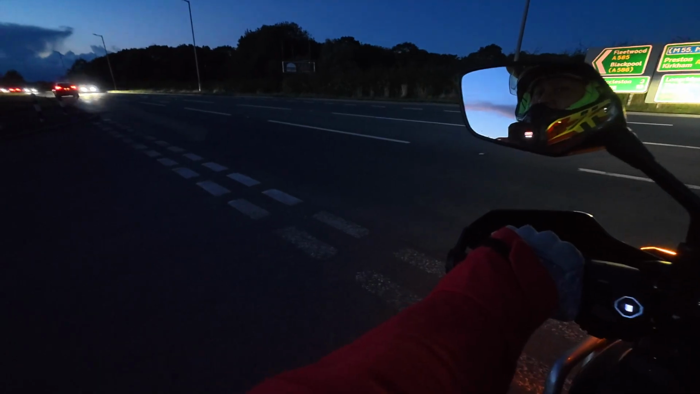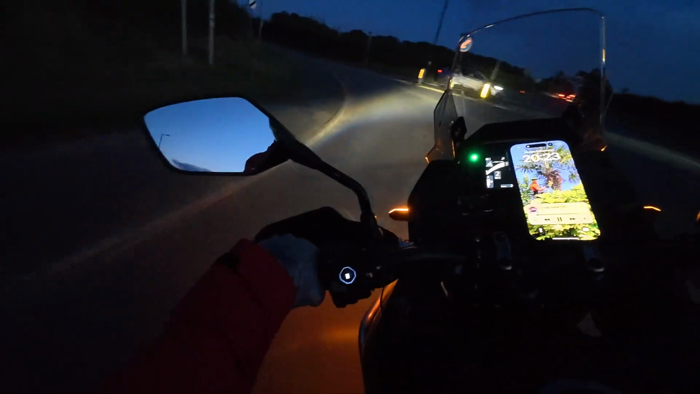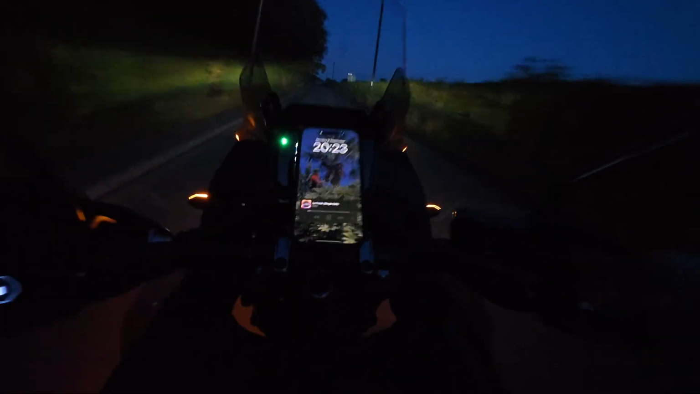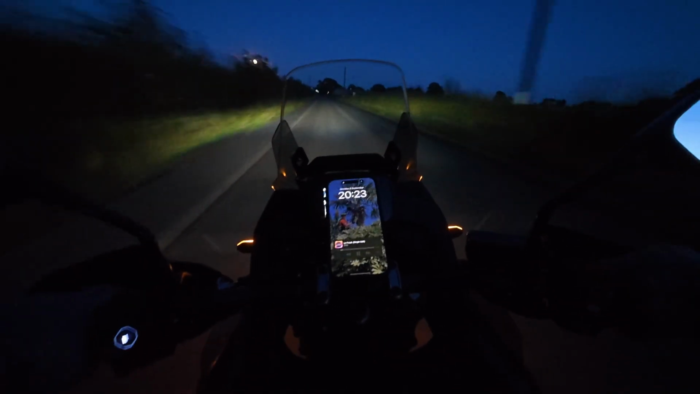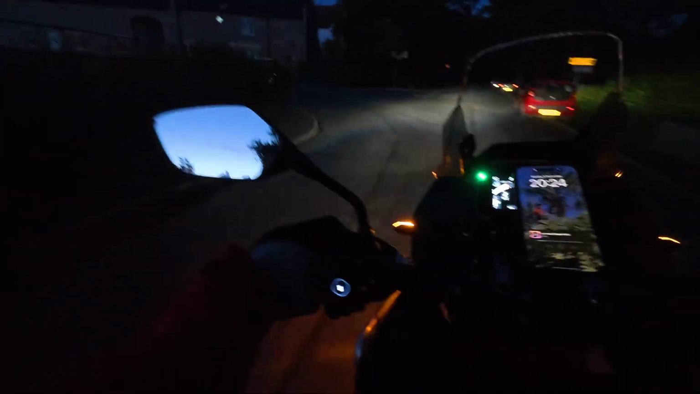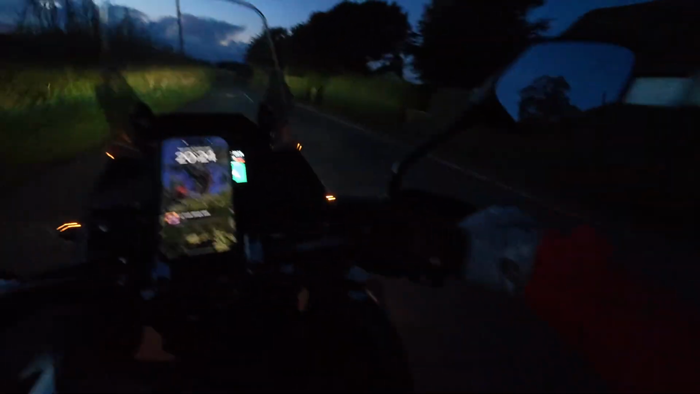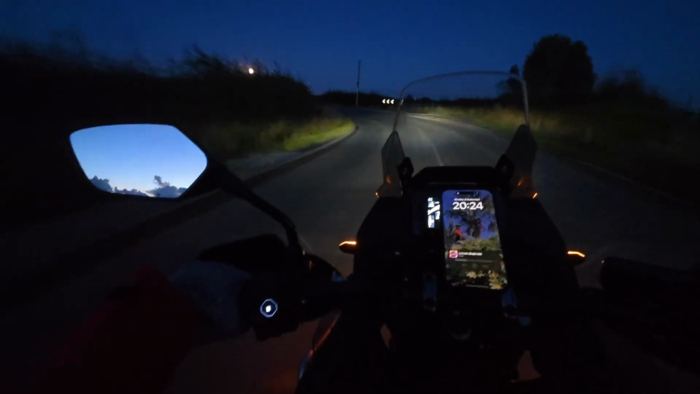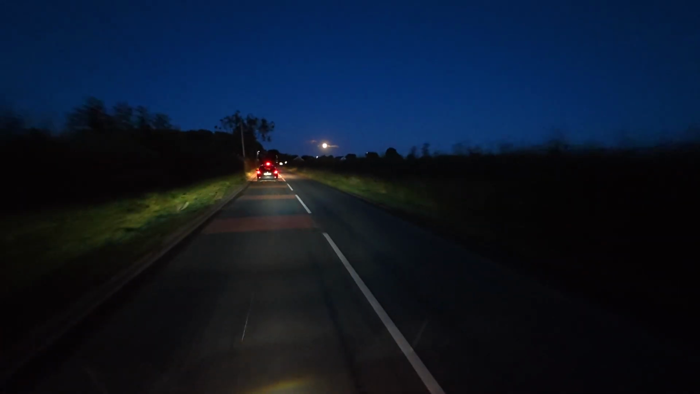I'm going to take the twisty route, I think. It's the bike doing some really good engine braking. Oh, I love nighttime riding. Can't beat it. Look at that moon. I hope you can see it on the video. There we go. Let's see if we can get that there.